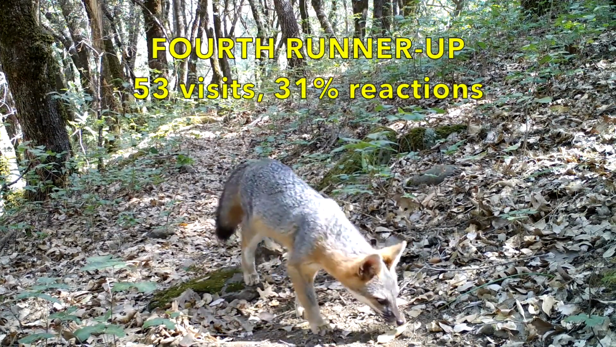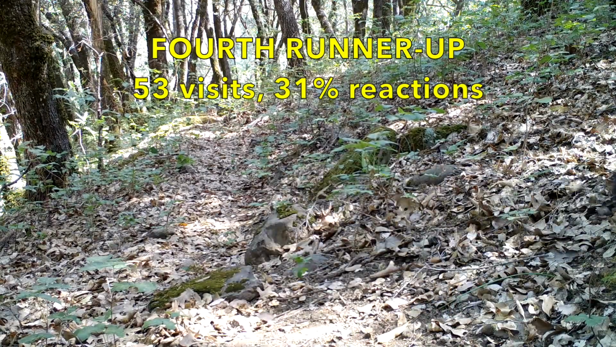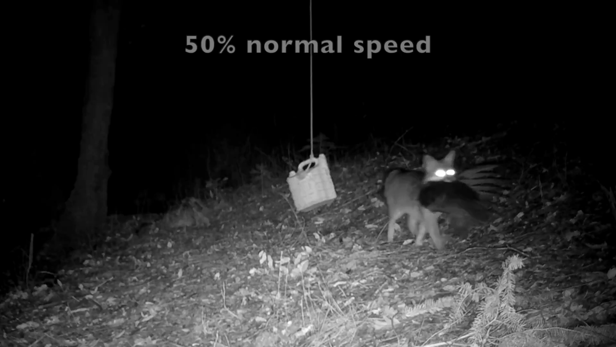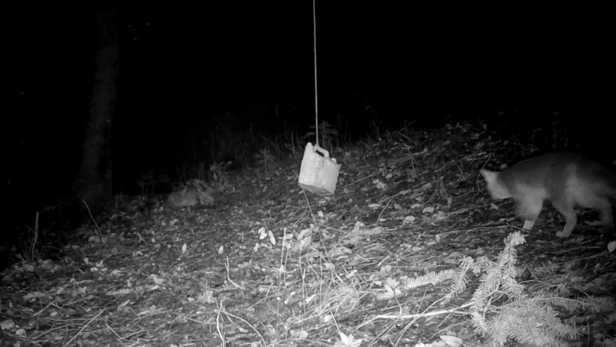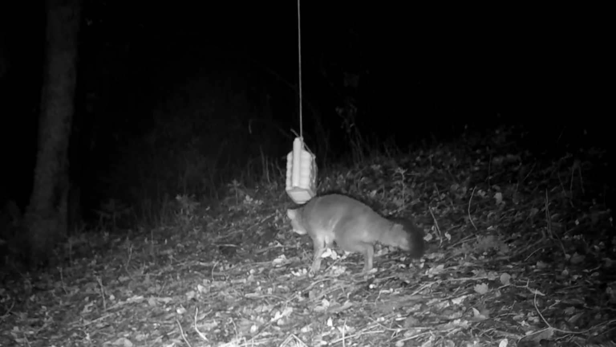The 4th runner-up was the gray fox. It made 53 visits and reacted to the jug 31% of the time. Gray fox was oblivious to the jug when catching crickets or when carrying the neighbor's chicken. Here we see its usual reaction to the jug, just a brief sniff. But periodically, it scent marked the jug or the ground next to it.